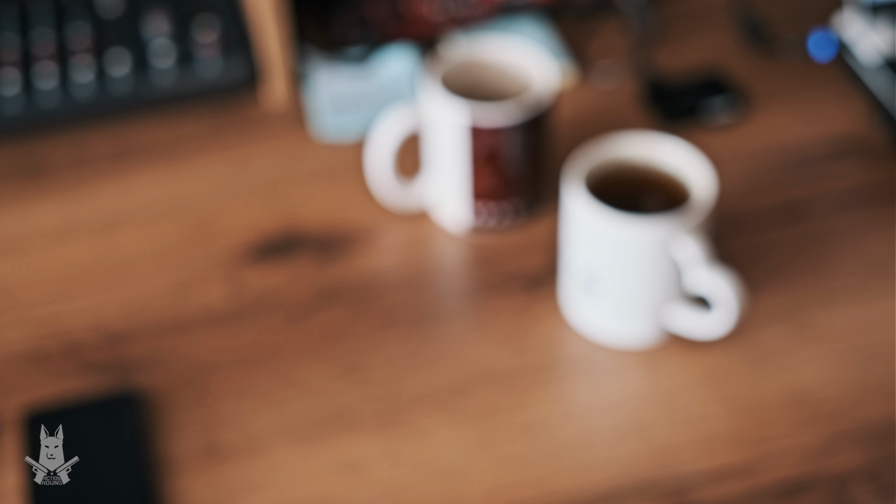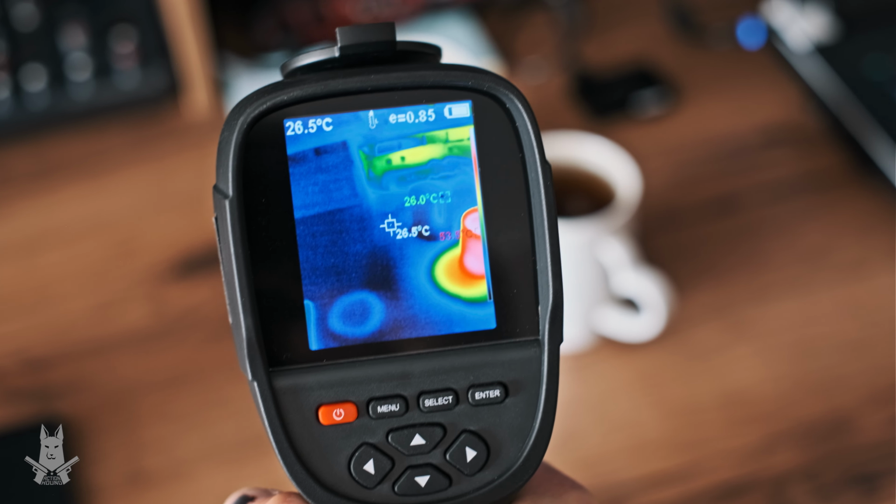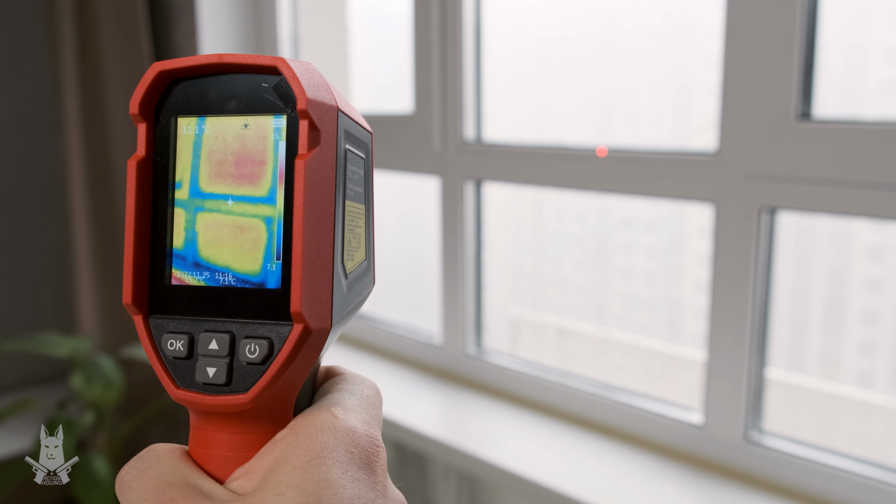All right, so what types of thermal cameras are there? So there's handheld thermal cameras. These are portable and commonly used for inspections or field work. They typically offer a good balance of performance and cost. Usually thermal cameras are monoculars, like a telescope, but they also come in binoculars, but they're usually way more expensive for the binoculars, and they basically do the same thing.